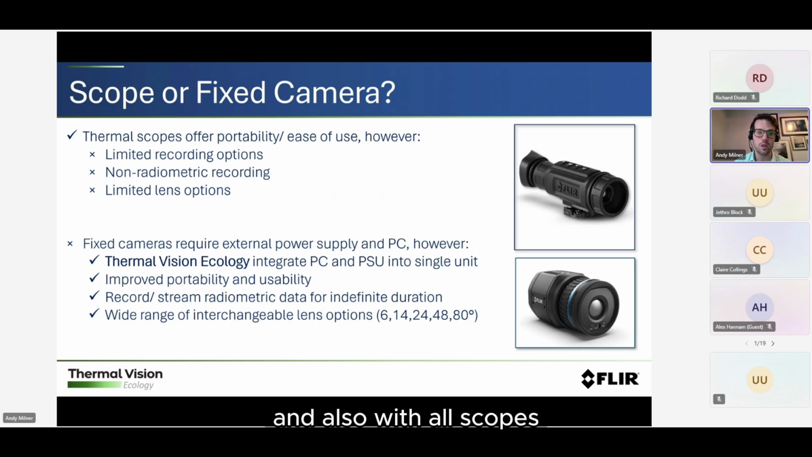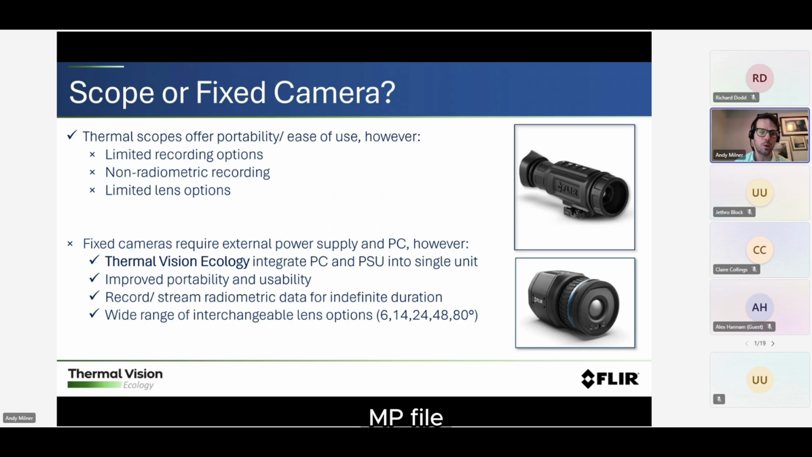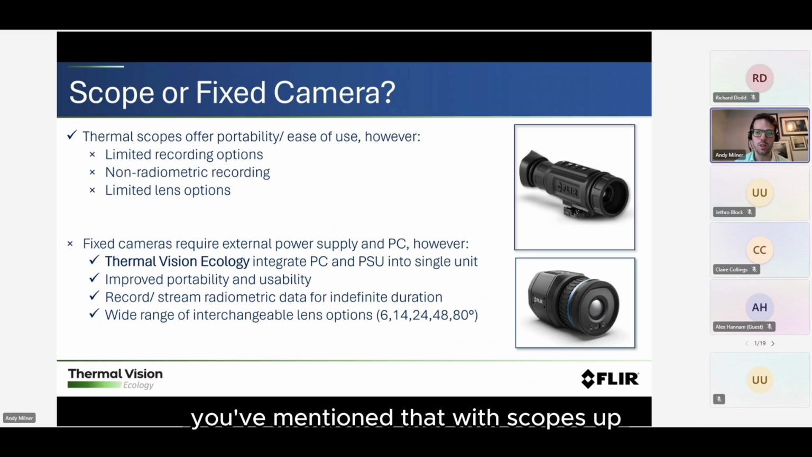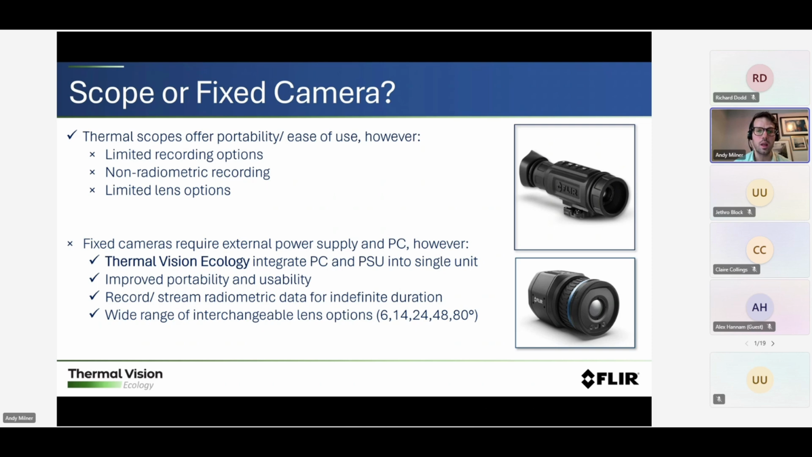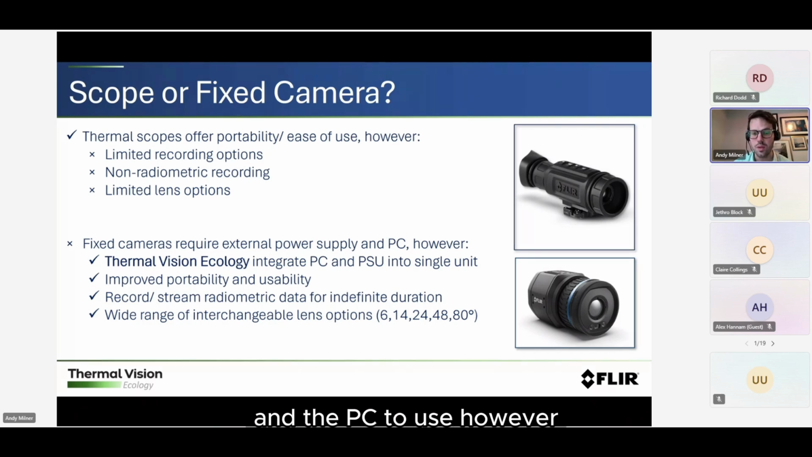And with all scopes, the data that you get is just video, so it'll be MP4, so it's non-radiometric. Also, from speaking to a lot of you, you've mentioned that with scopes, they often have a long focal length, so you have to stand quite far back in order to fit in buildings. With the fixed cameras that we have, they do require an external power supply and a PC to use.